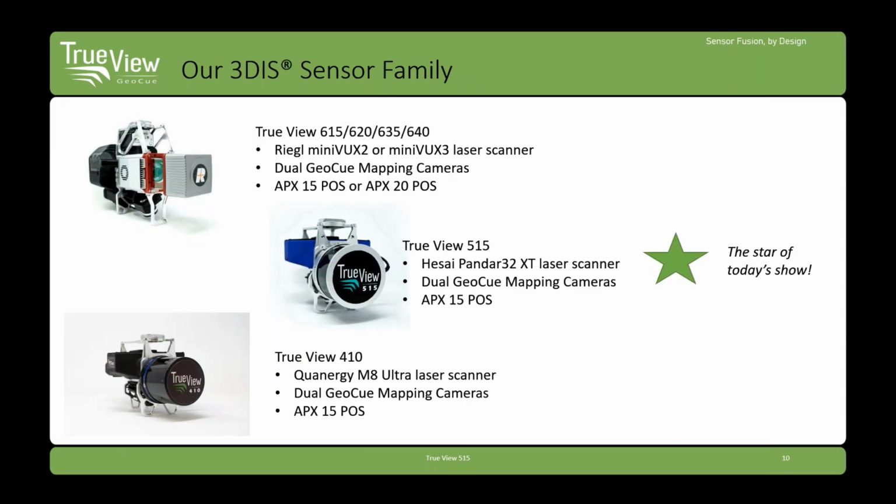So the new sensor we're talking about today, the TrueView 515, really rounds out our product offering. On the high end, we have the premier RIEGL-based 6XX series of sensors ranging from 615 to 640. These are all based on the RIEGL MiniVUX, and I think everyone who knows anything about LiDAR agrees that RIEGL defines the ultimate in survey accuracy in this business.